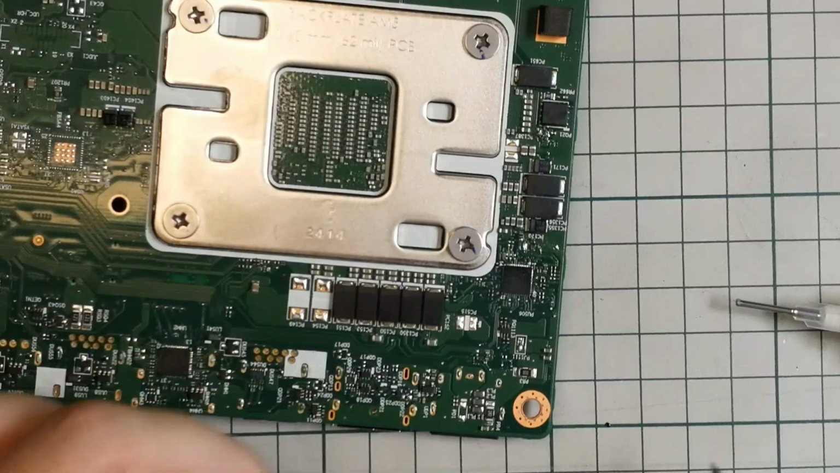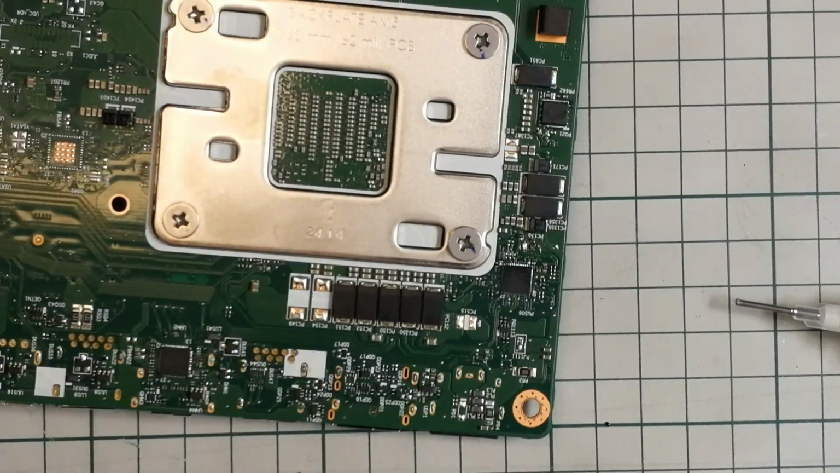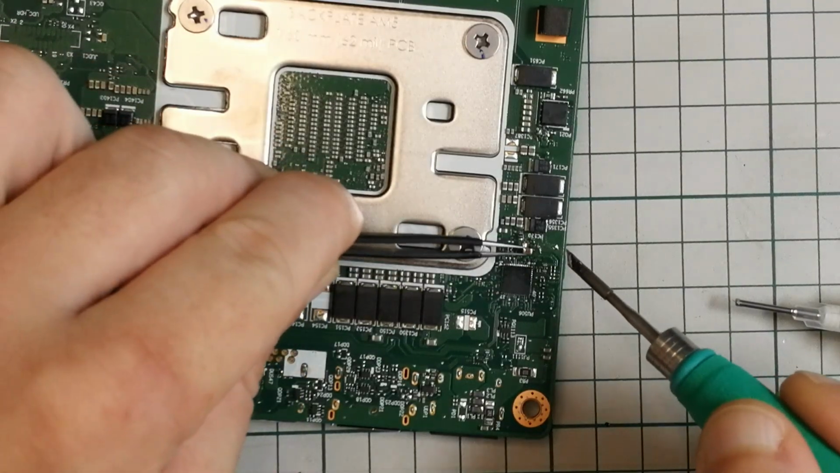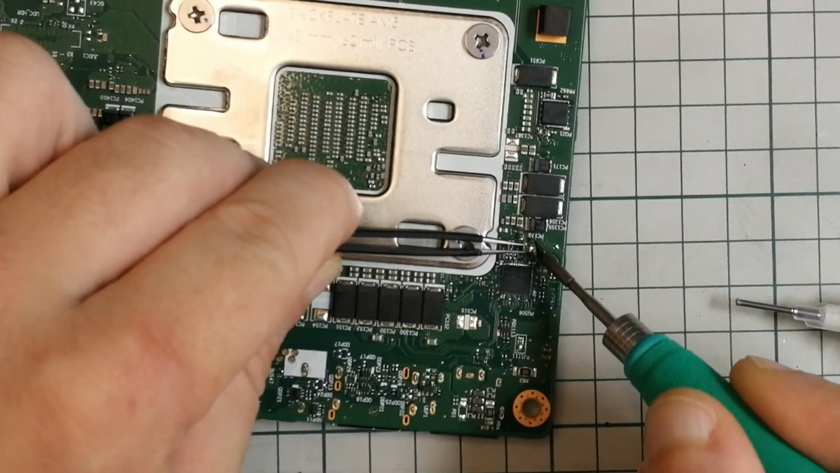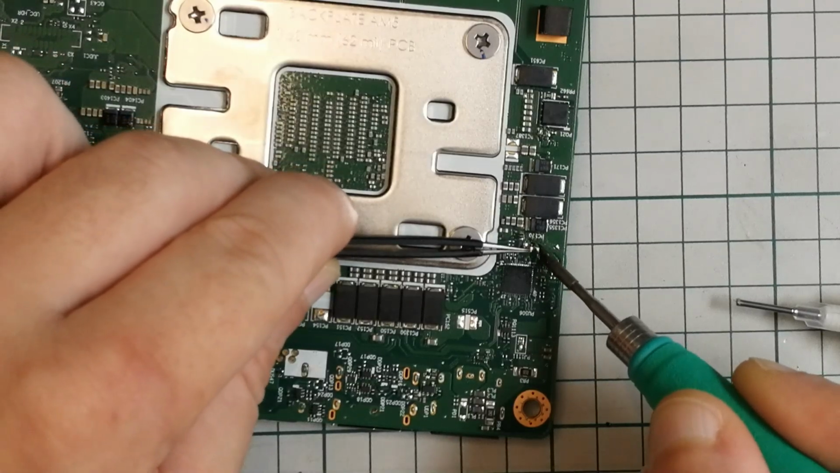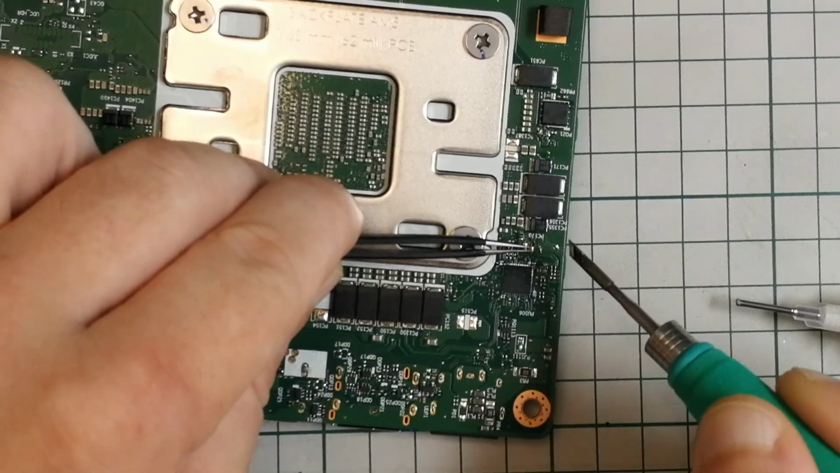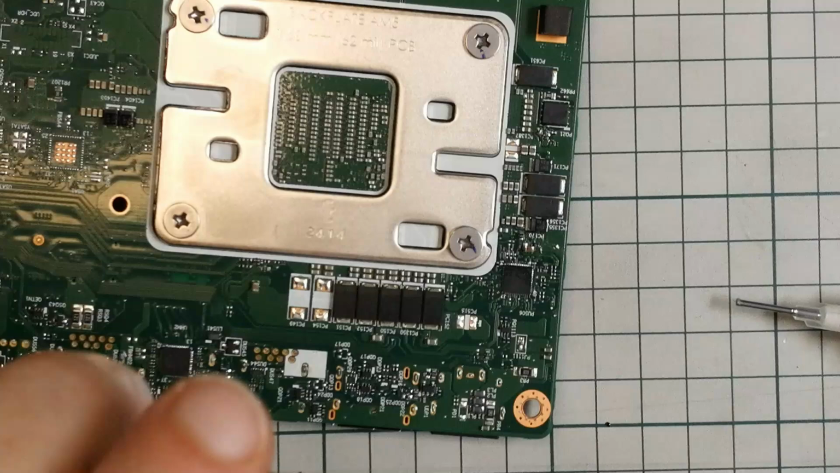What did you do there? Man, this is complicated. I mean, it's not really complicated, but it's difficult. Then, yeah, this sucks. Wait, I got it. Ha!